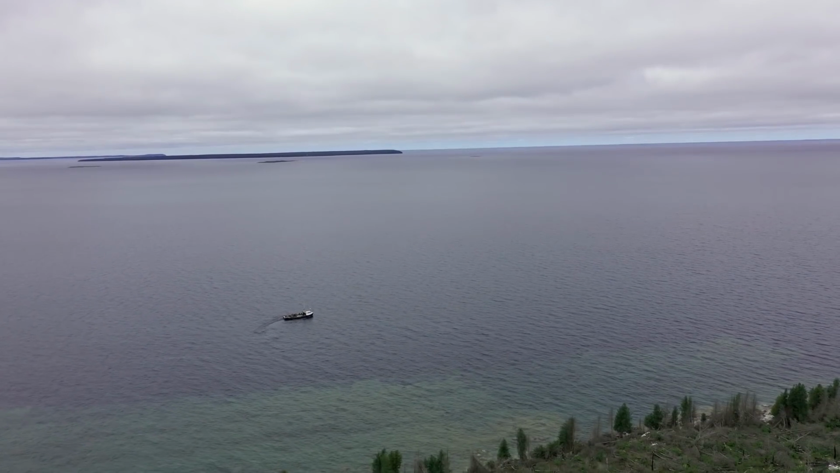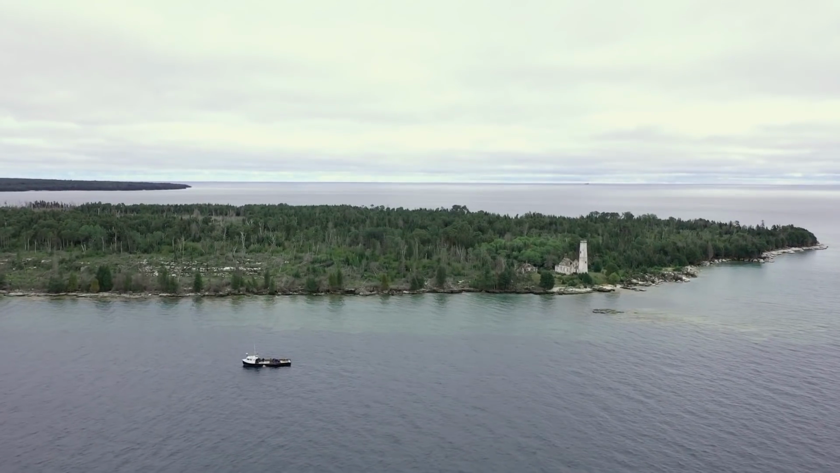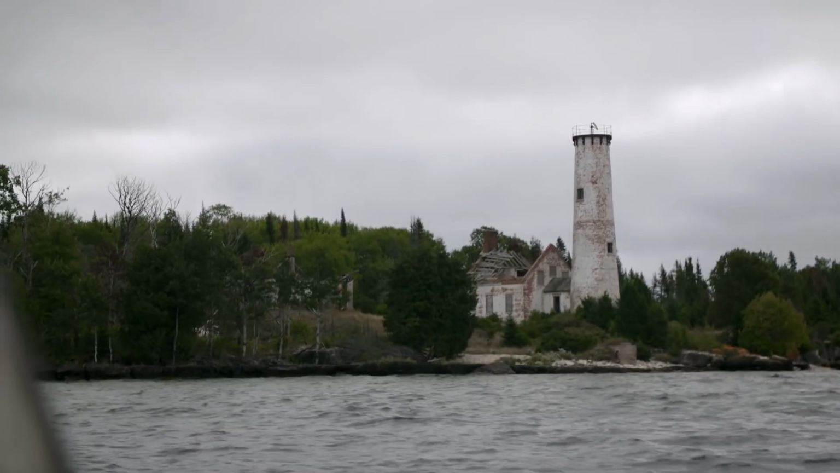Yeah, this should be good, Larry. We'll do that, okay? Okay, go ahead, throw it. Okay. This is the spot, right here. My research suggested that they were passing Poverty Island, and I believe that this is where they would have scuttled the stuff, and it made sense.